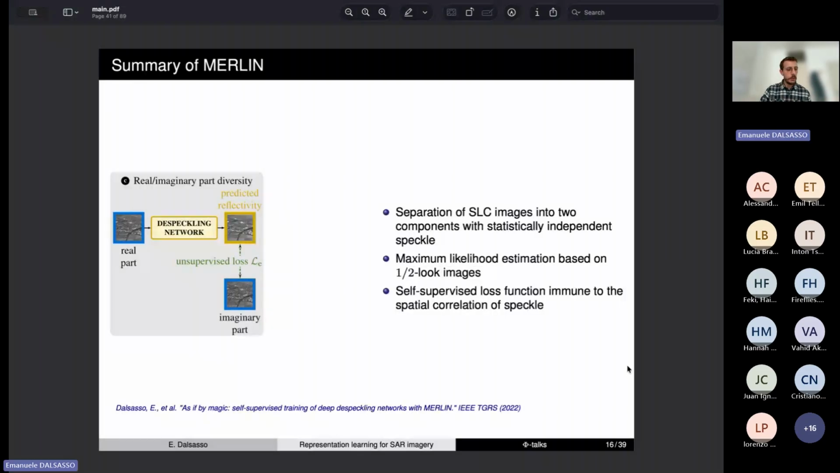So just to summarize on this part, we have seen here that one very effective and easy way to set up a self-supervised despeckling strategy is by exploiting the real and imaginary part diversity of a single look complex image, and that we can use an unsupervised loss that is directly derived from the statistics of the speckle.